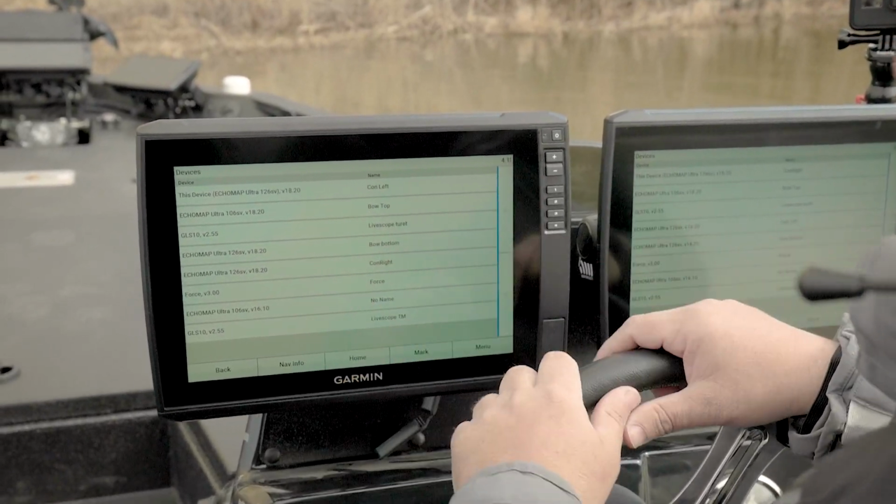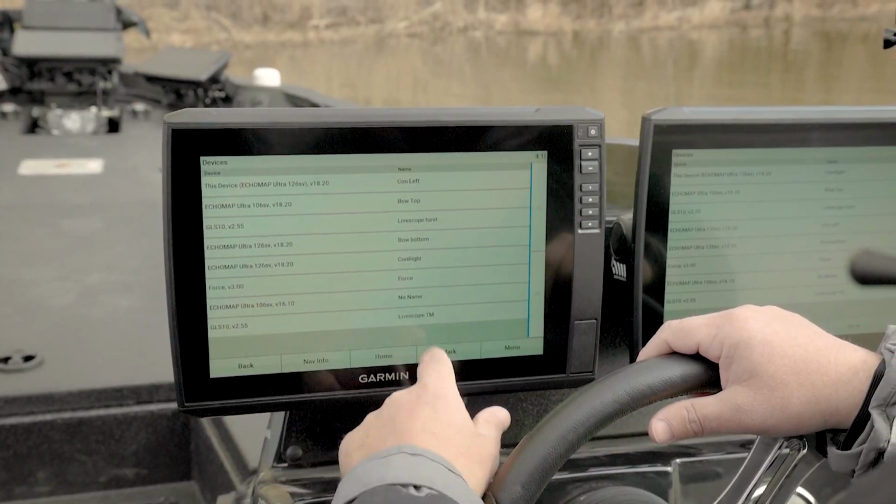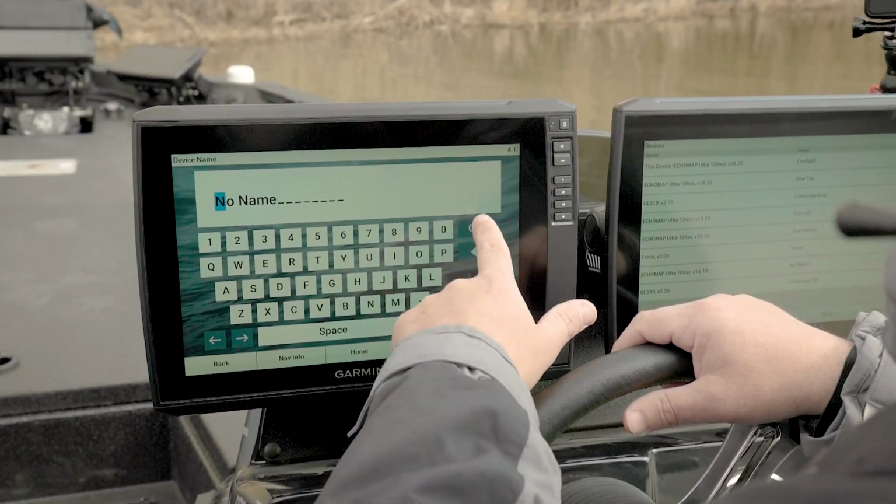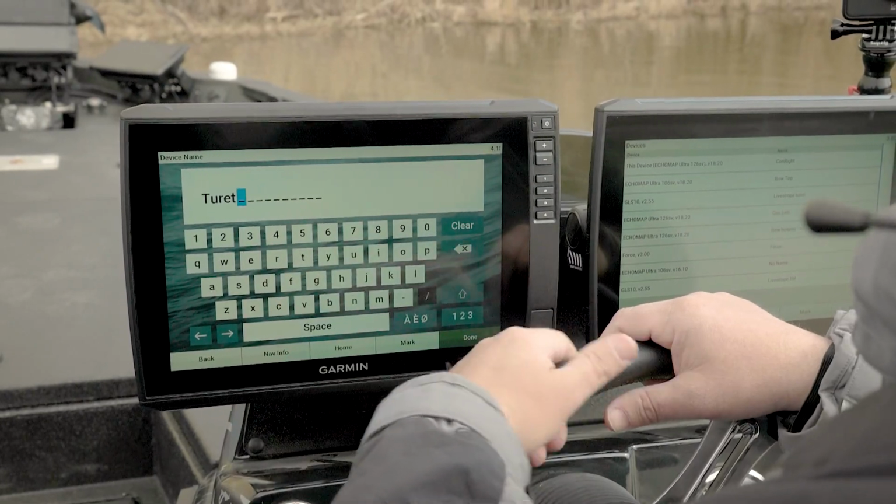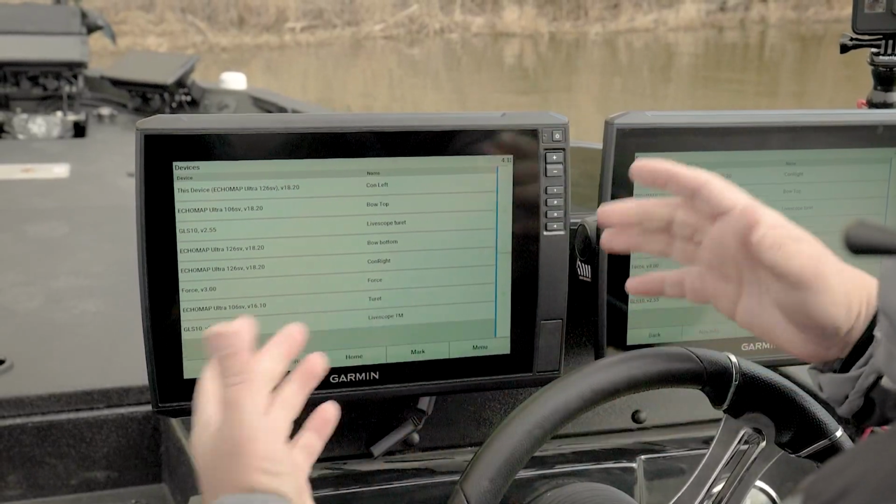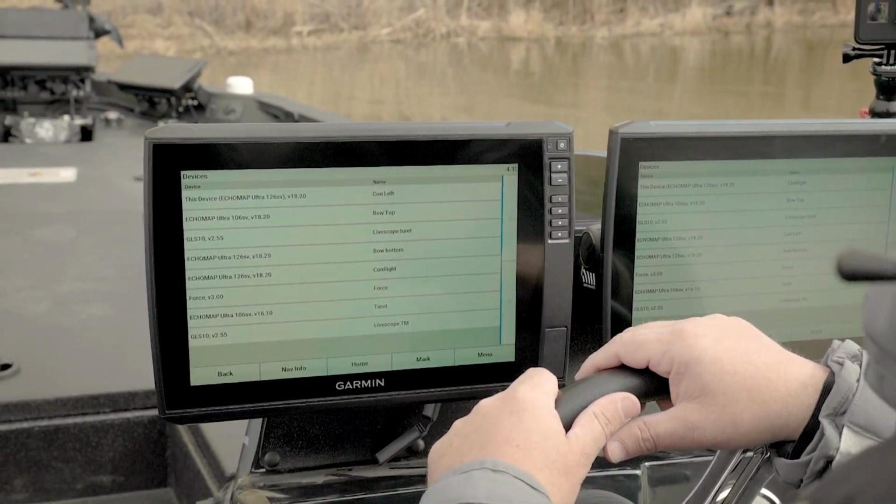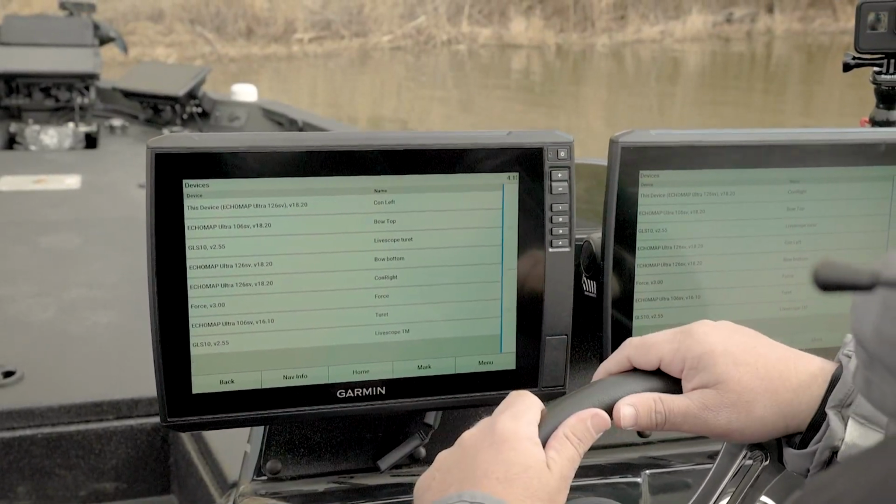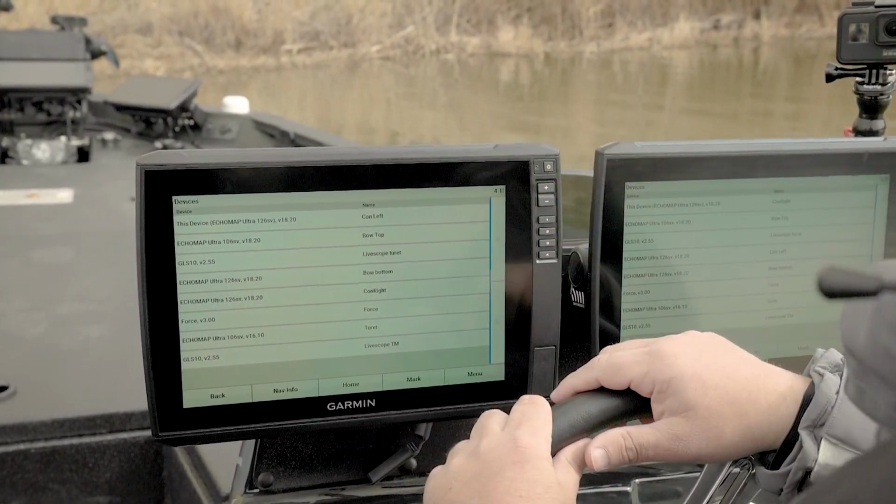Now I can name them from anywhere. So we've already done a lot of the work back at the shop, but right here, this 106, again, we would just select it, change the name, clear, and then we'll call it your turret, right? That's what you're gonna name it. And that way, if you're on that unit, or if we go into some of the other settings we're gonna look at, we know not to select any sonar from that. Yep. So as far as naming goes, that's all it is. You know, that's something you handle quite a bit, but whether it's one unit or whether it's 5 or 10, the process is the same.